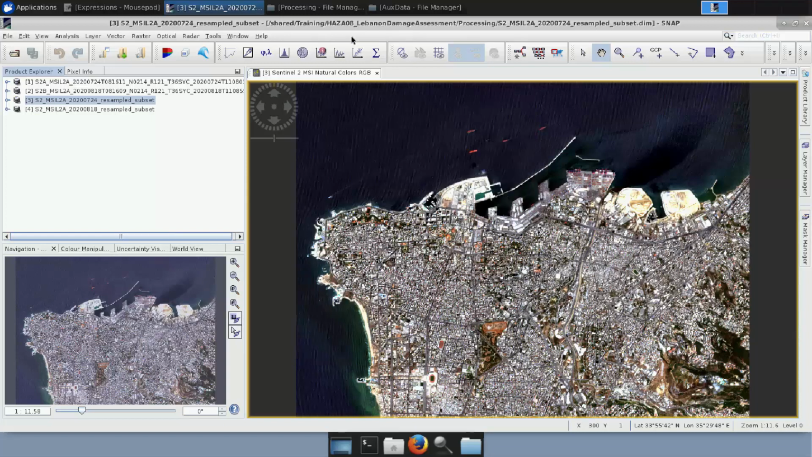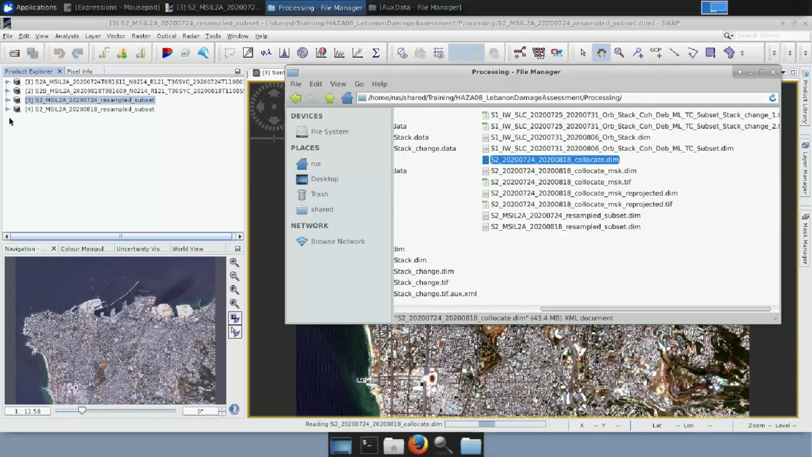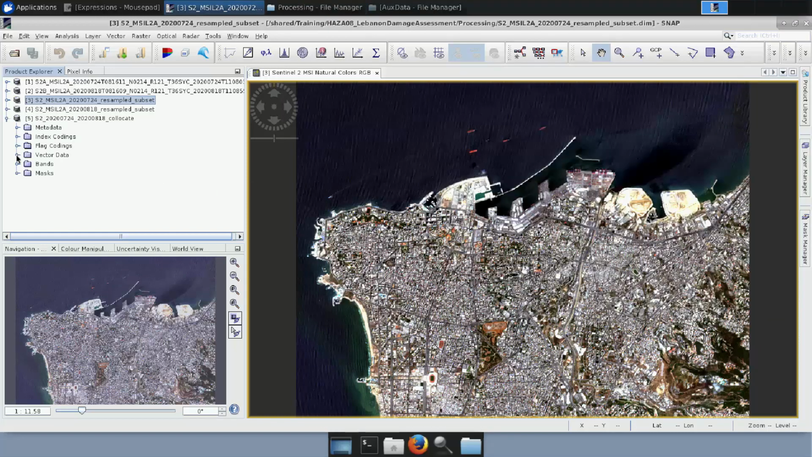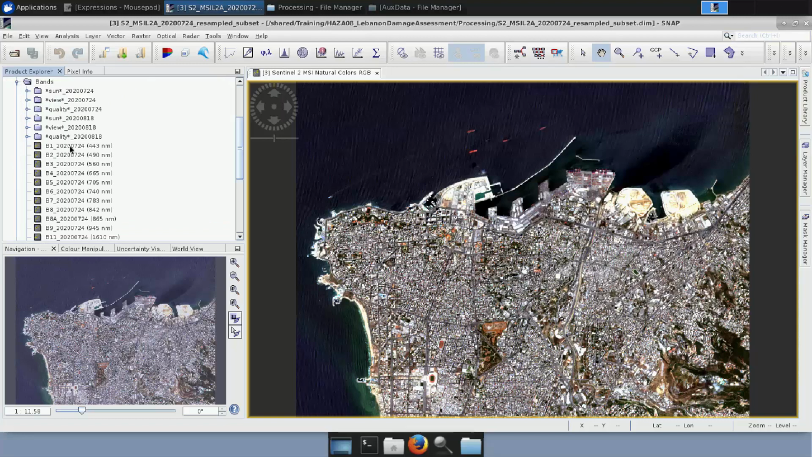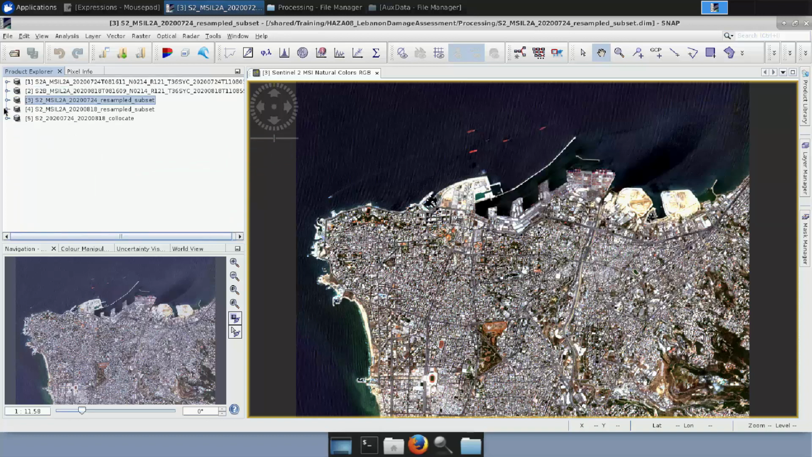Let me load the result of that. And if I open it, I can see now that in the bands it contains both the bands of the first product and of the second product together. Now I can continue with the final steps of the processing, now that both images are together in one. Let me close this view again.